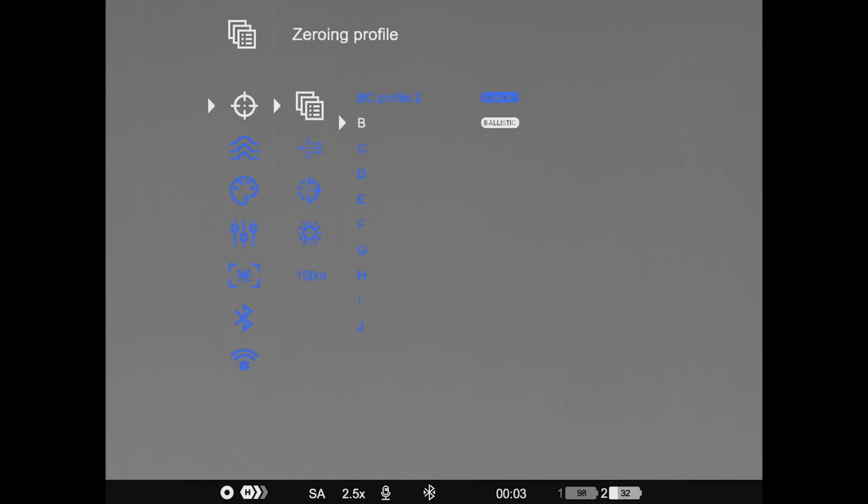Now, if you don't use a custom saved profile and you just put the ballistics information directly into your zeroing profile, it'll appear like this, B1 here, where it says ballistics, but it's still called B. You can name them whatever you want, obviously, but one thing to keep in mind is if you do this, you will lose your distances and your zeroing. So you will have to re-zero it after you install a ballistics profile. In addition to that, you can't add any additional distances. So however you set it up from the app is how it'll appear inside your thermal, but you will be able to zero it.